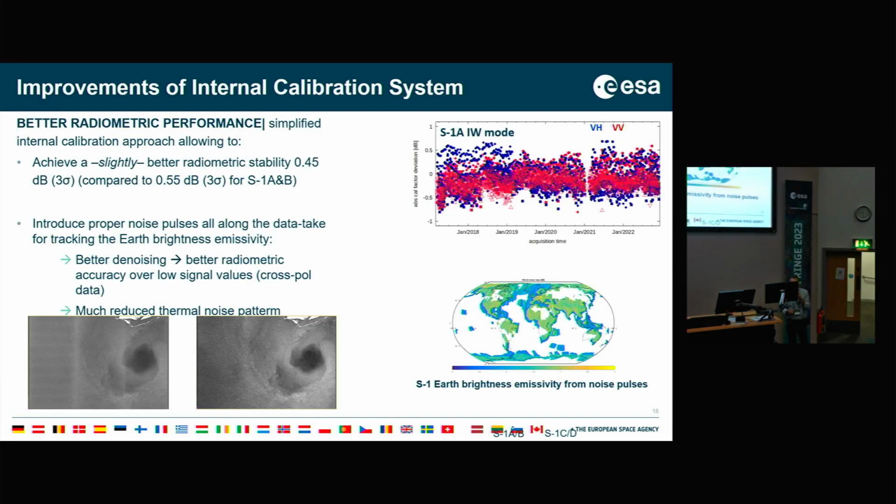This is just to show you a bit what we expect to have in terms of improvements of radiometric performance. Those are marginal improvements. We basically changed the internal calibration approach that will allow us to achieve a slightly better radiometric stability. But I think it will be very hard to see any improvement if we compare that to the noise that we have in the time series over the transponders, but still. And I think that the most important is that the change of the internal calibration approach allows us to introduce proper noise pulses all along the data take. And thanks to that, we'll be able to perform a much better denoising than we are doing today with 1A and 1B.